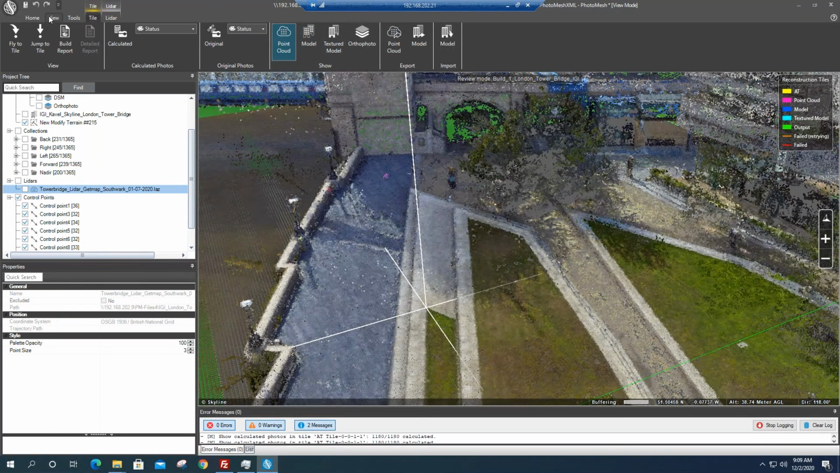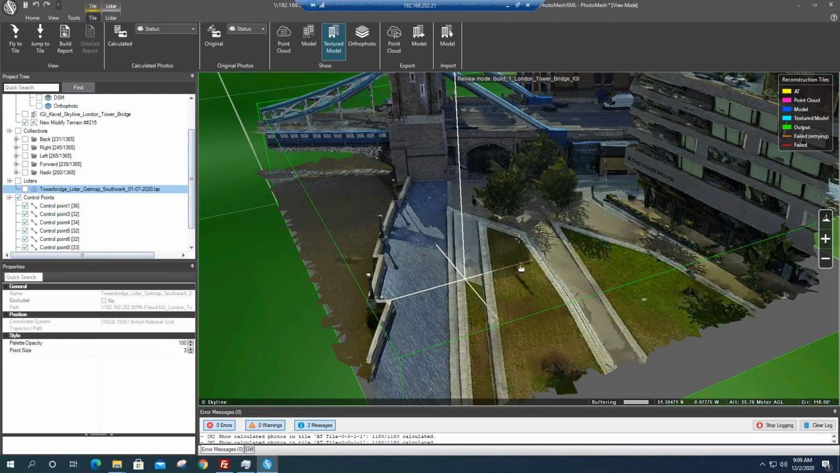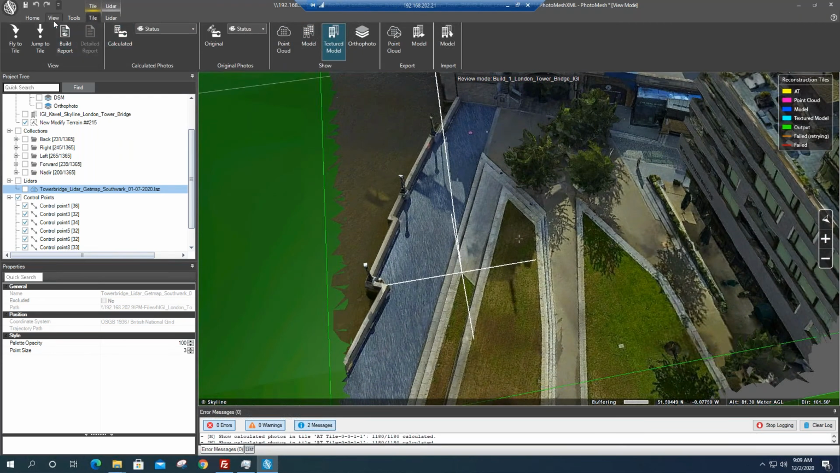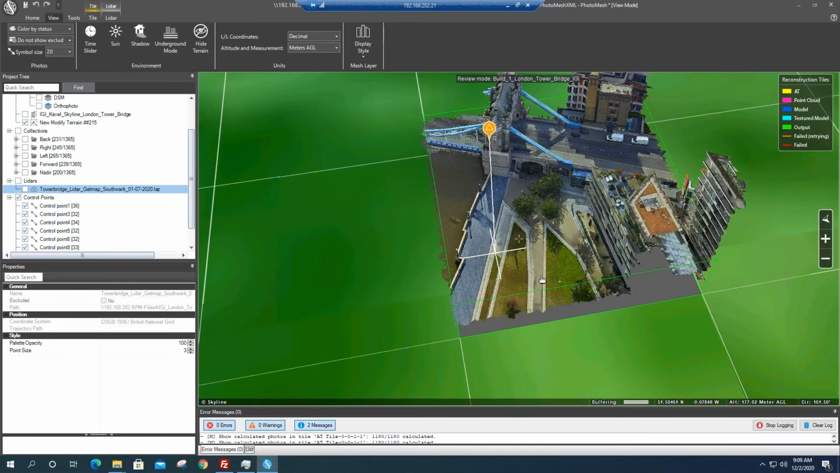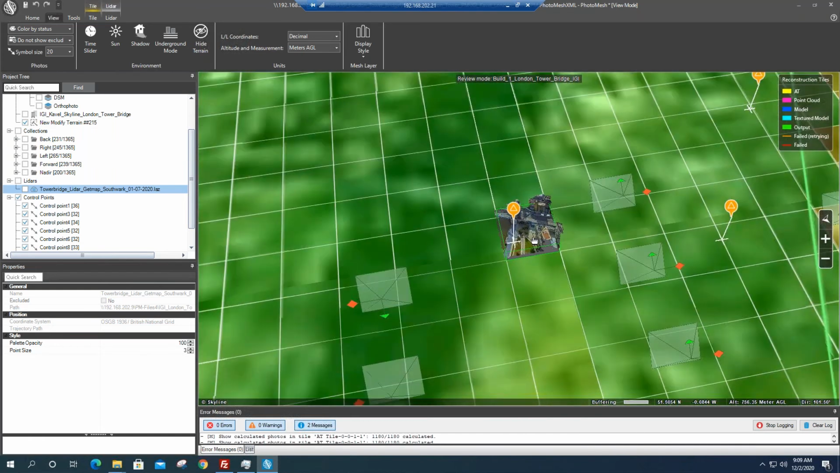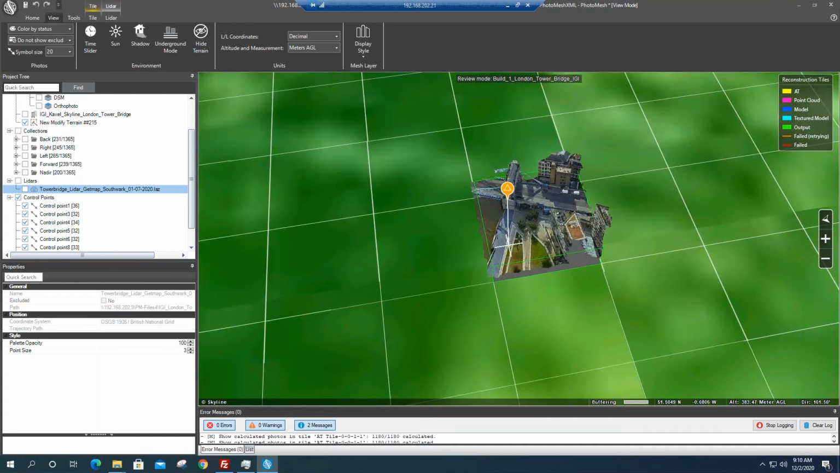So then when we create the surface of the data, this is the surface model, and then the textured model on a single tile. And one of the things to stress and emphasize is that Skyline's scalable technology is able to split the project up into various tiles. Depending on the size of the project, the tiles get calculated automatically.